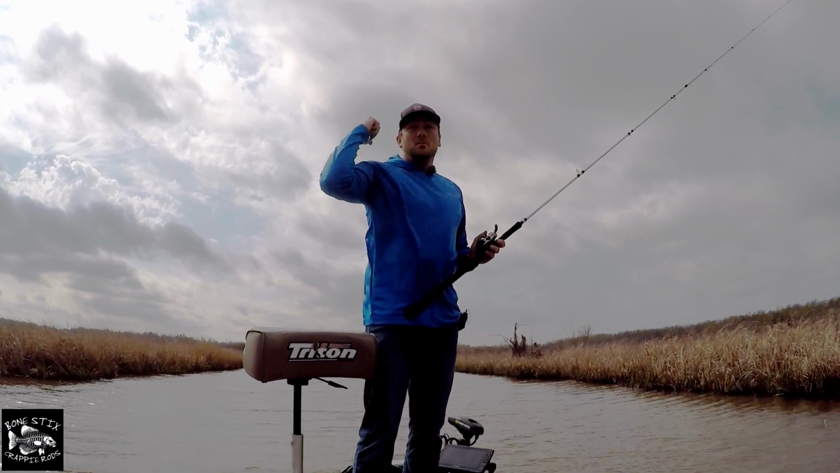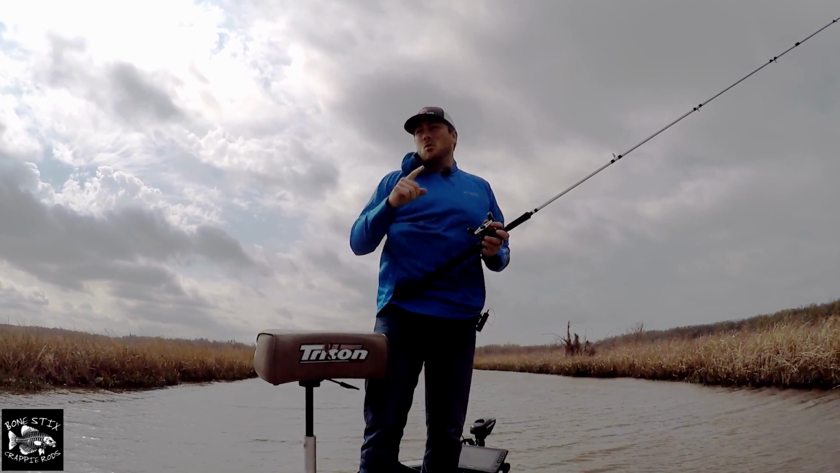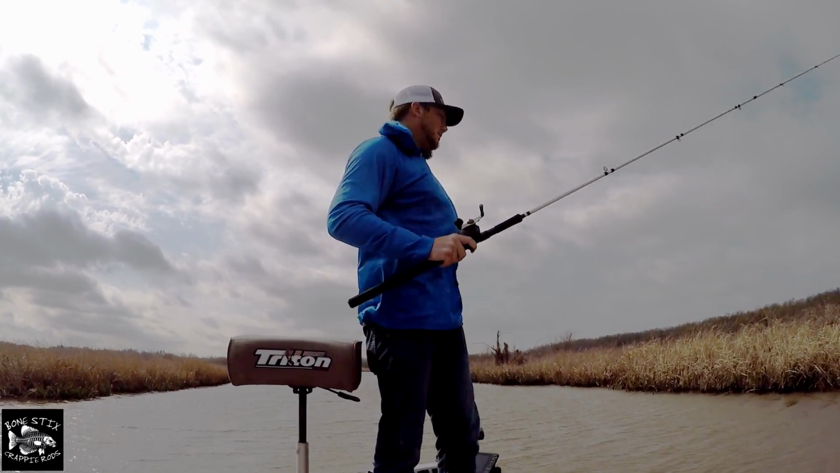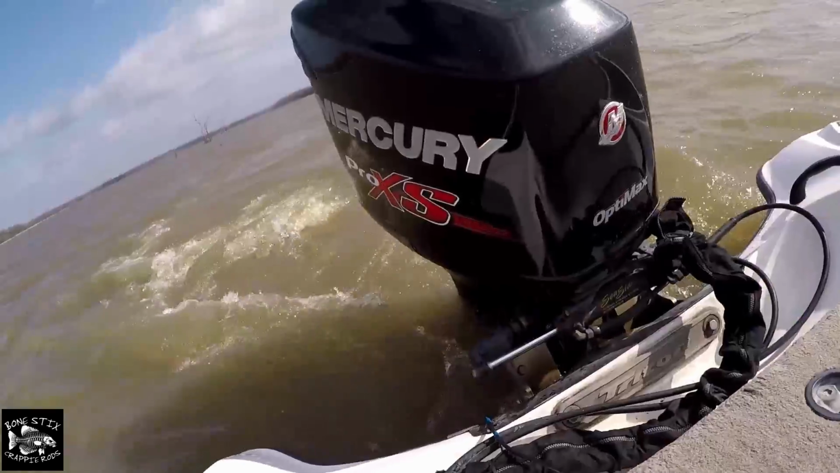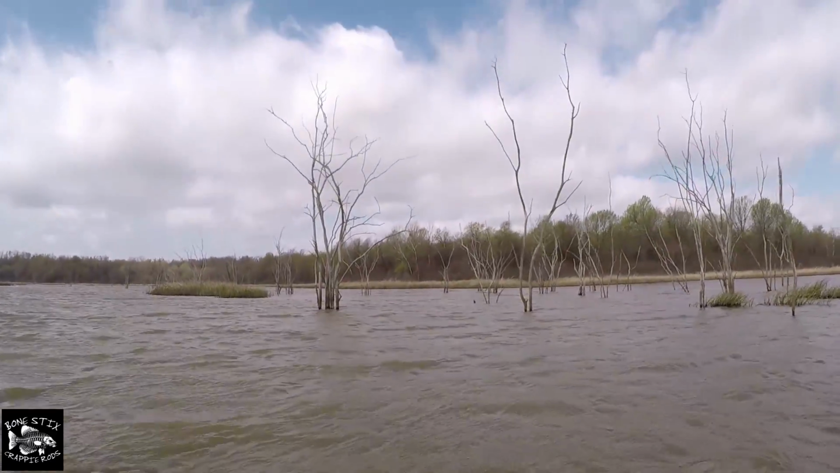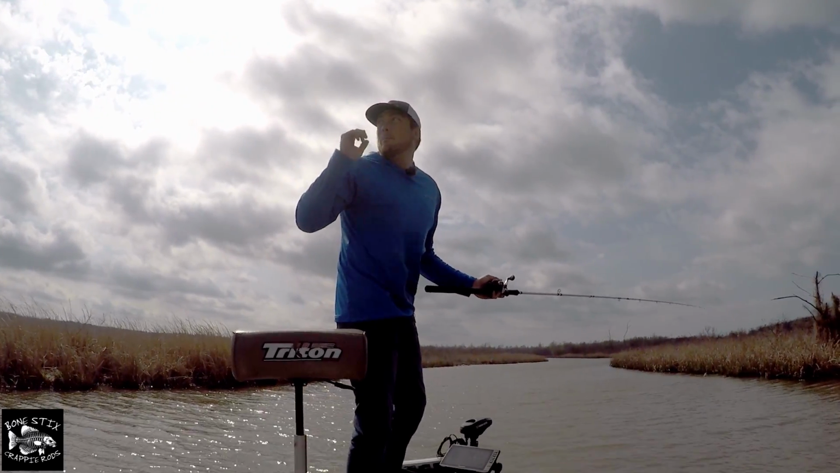So we're just gonna work our way up this creek. I might have to go further up in there and get on some trees, stay out of the wind, but we're gonna work our way up this creek. I got one in the live well and we're trying to get to 25. I don't know if you can tell how windy it is out here, but it is bad.